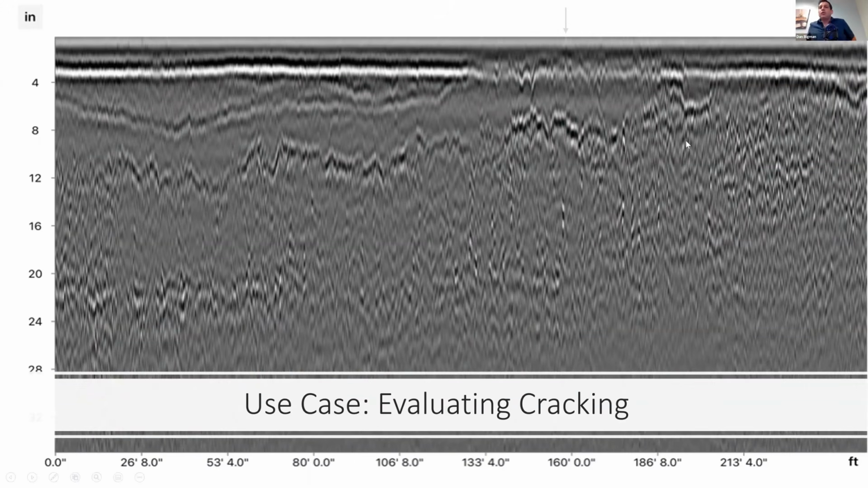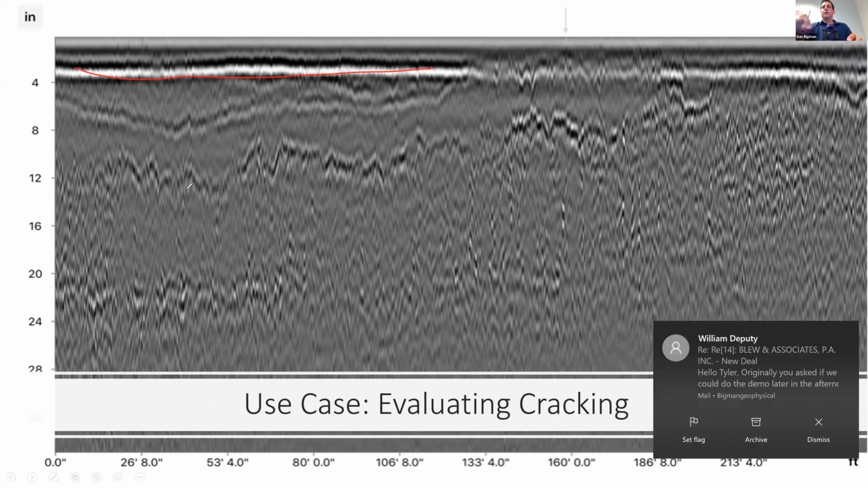What you can tell from here is that the bottom of the asphalt was good for most of the road, right? From here to here, the asphalt seemed to be extremely healthy.